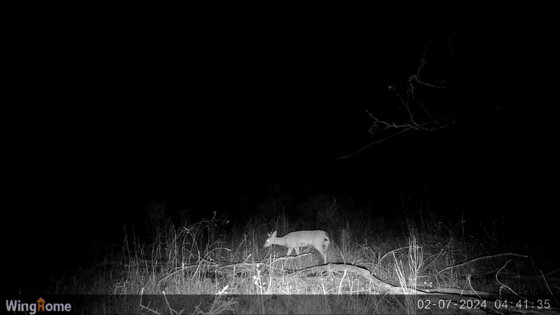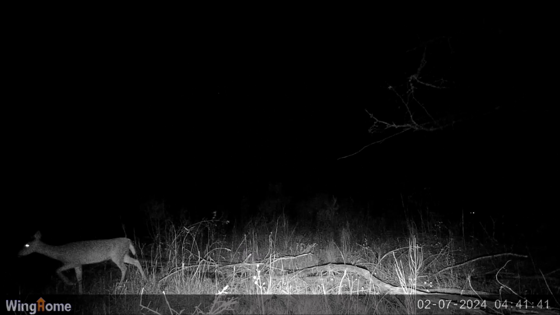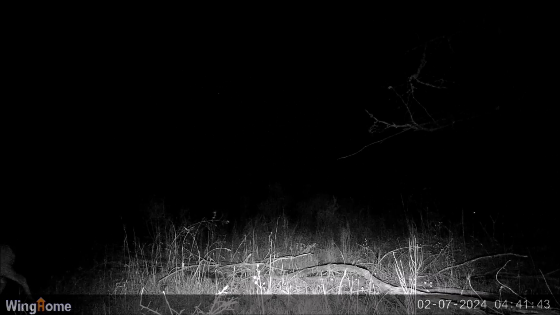Swamp, which is a huge 300,000 acre swamp. And I've got my camera set up on the edge of a cypress pond, and you can see a typical camera catcher where this deer is going across here. But back in the back there, probably 50-60 yards, you can see another deer that's coming in.